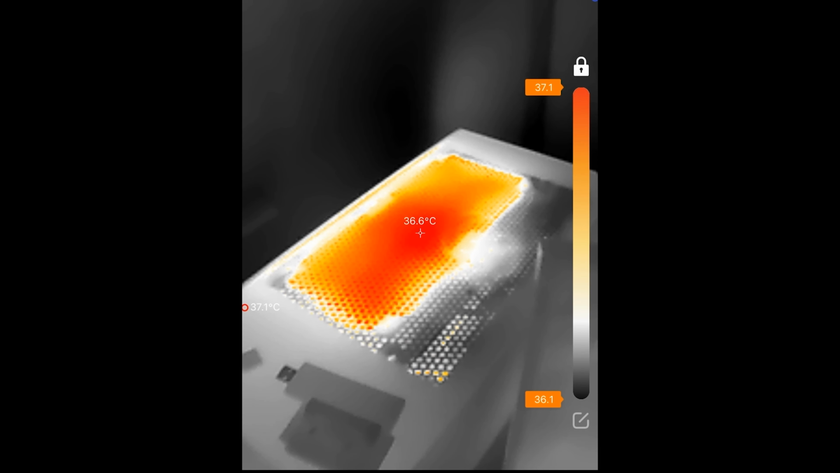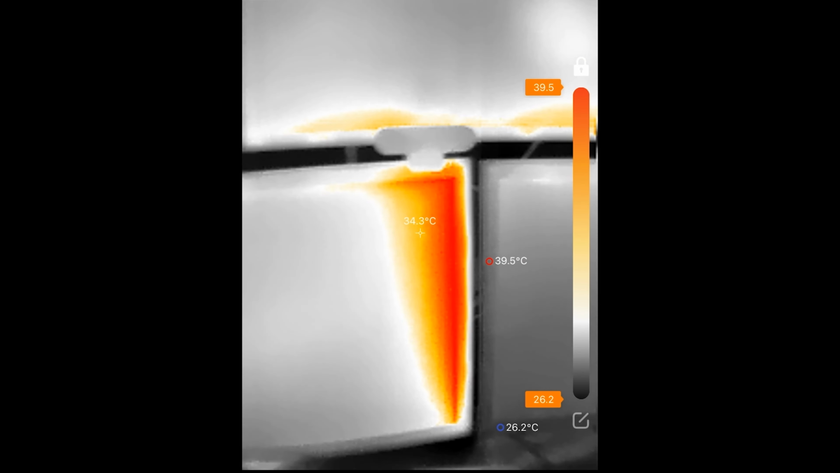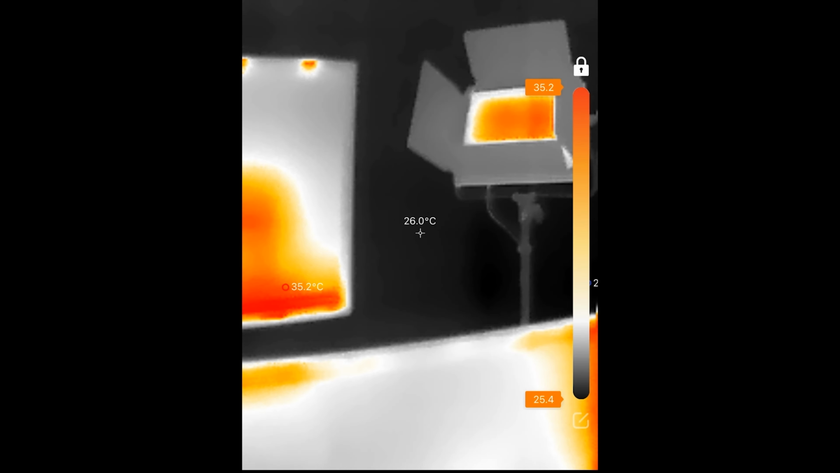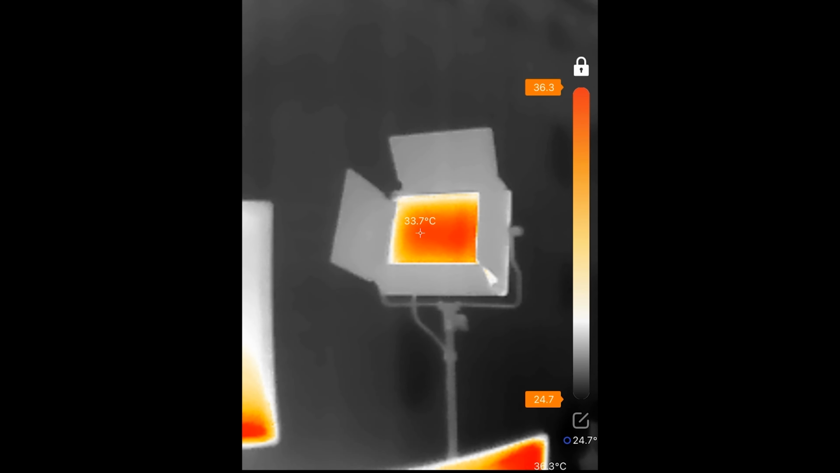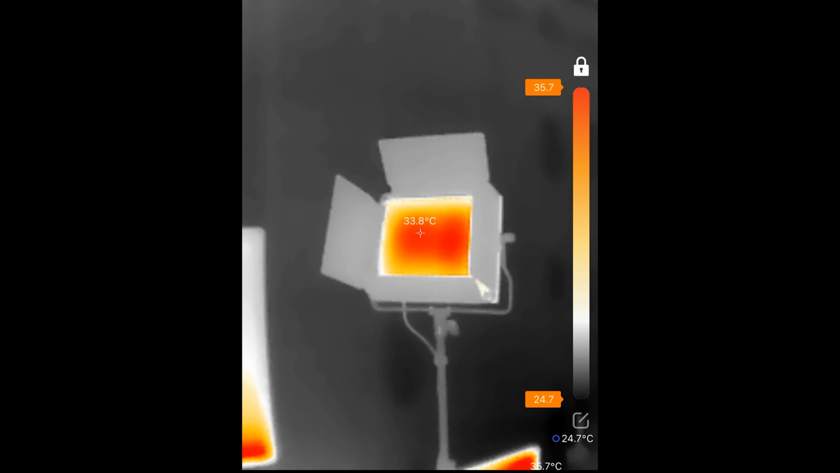I really do like this. It's fascinating. Let's have a little look at the light over here. Yeah, that's 33 degrees. Oh, rising. That is smart. I like that. What do I look like under thermal imaging?